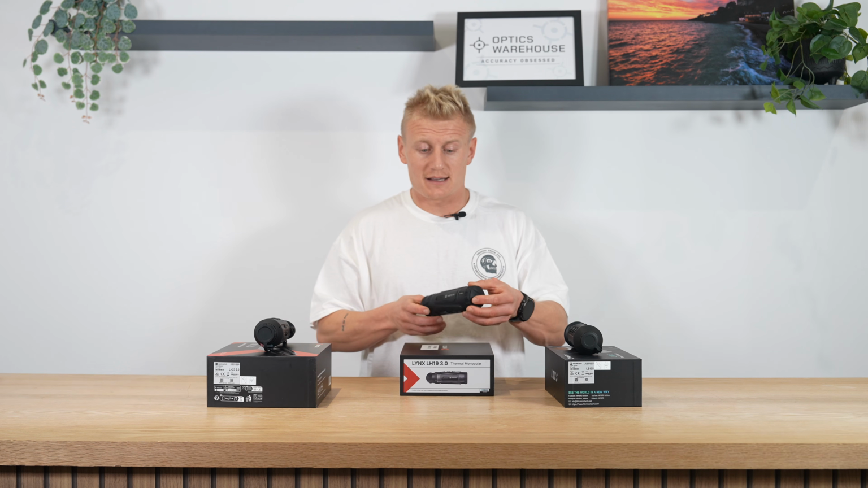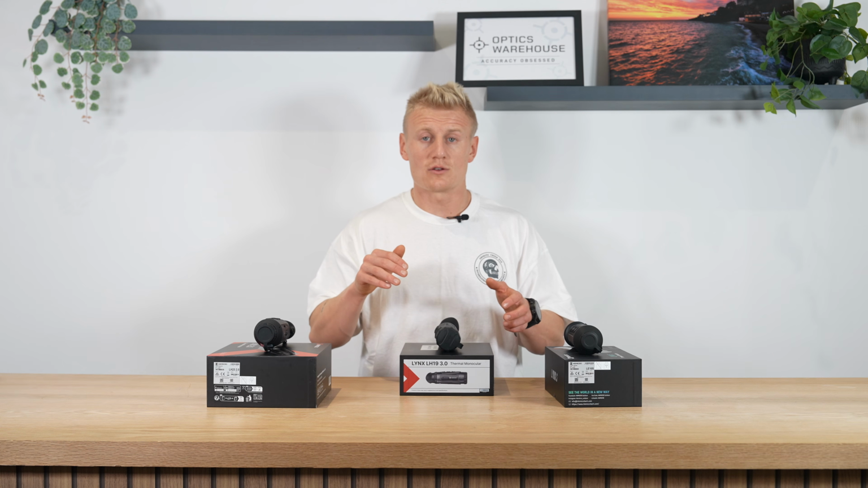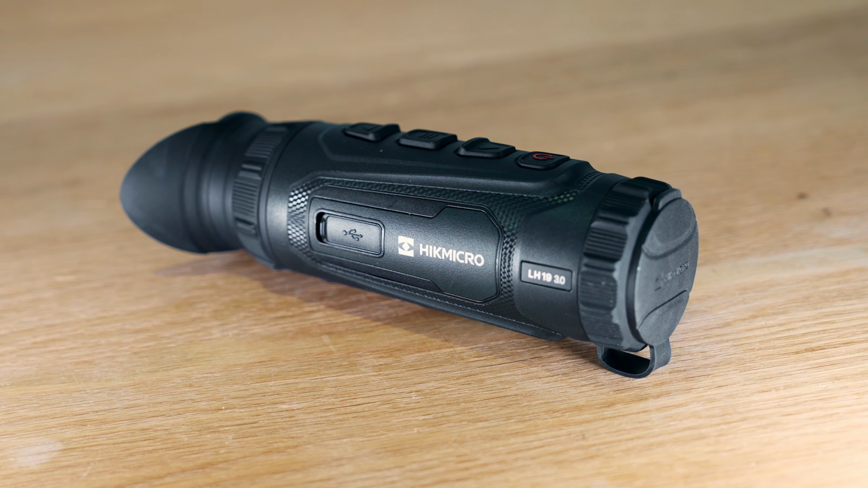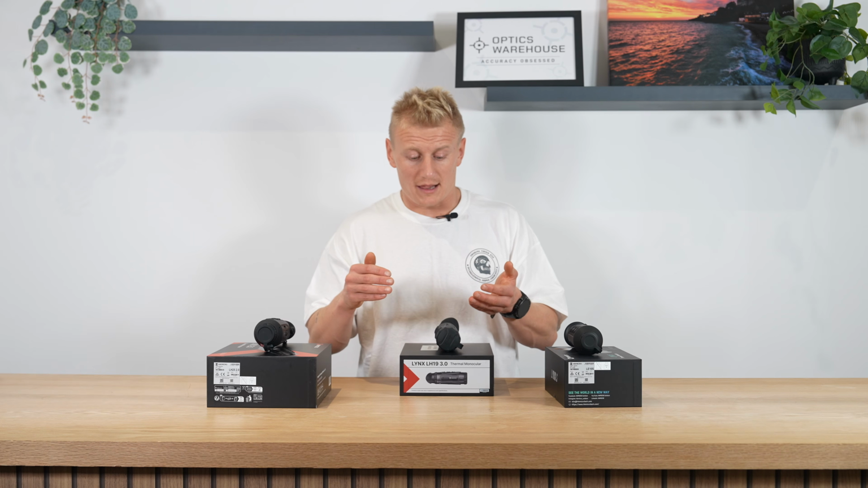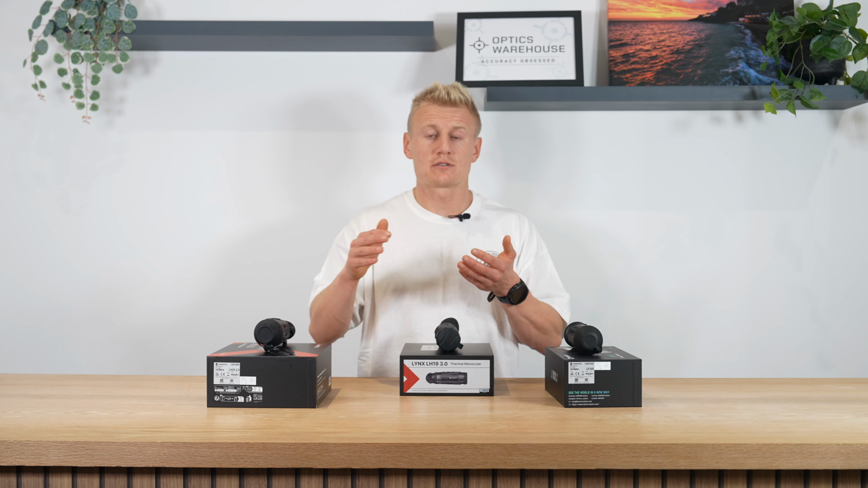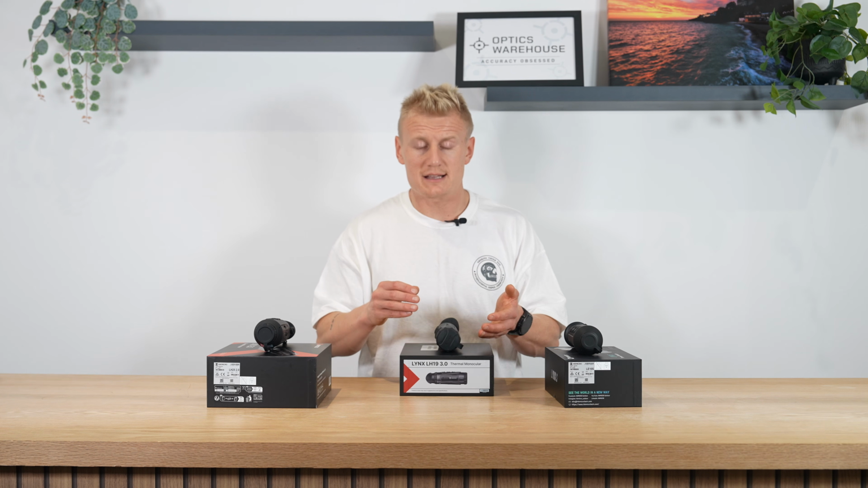So you're getting, without any real order, the brand new Image Pro 3. And within that Image Pro 3, that is a firmware update that HIKMICRO have brought in that improves not only the resolution, the sharpness and the quality of the image, it also brings in the Zoom Pro feature, which allows you to mag up from the base mag through the digital range, and thanks to AI, helps to remove any excess noise and really sharpen up the definition that you're getting from this unit.